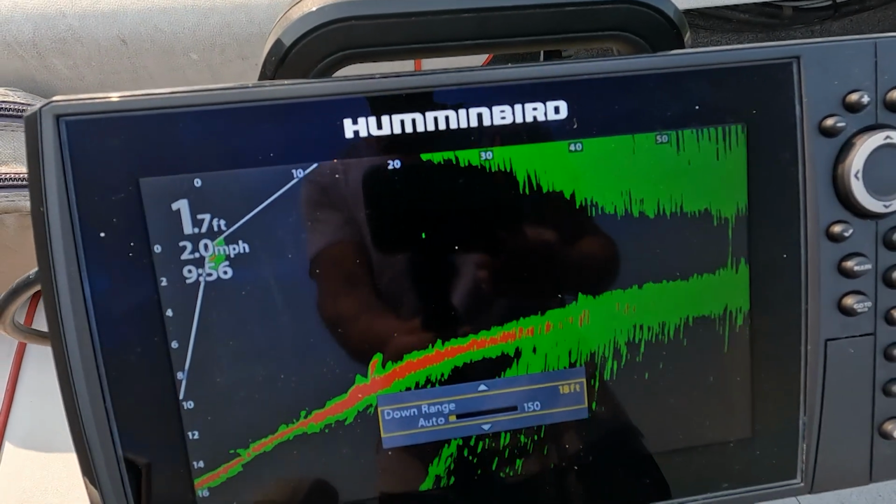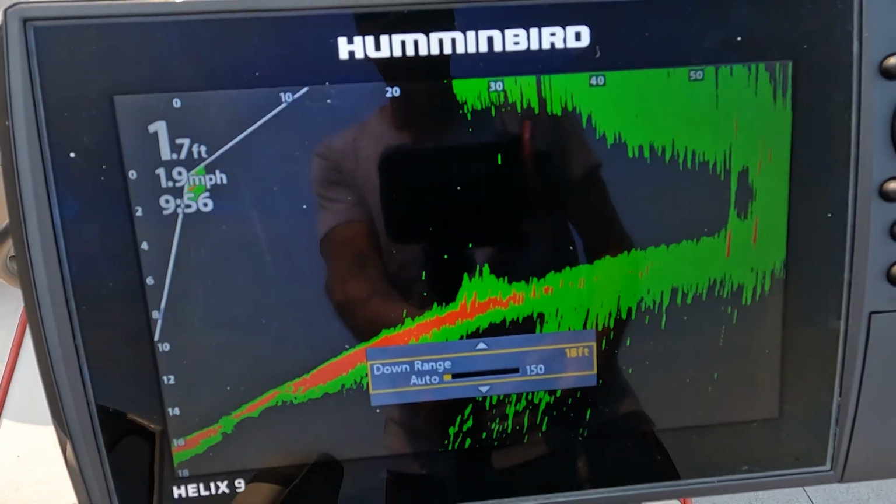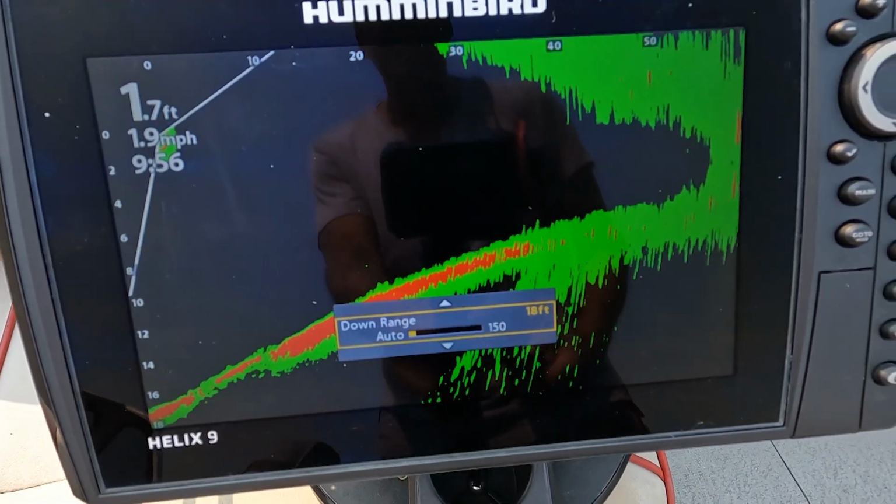Then I'll go into my settings, and if they are in shallow water, I'll tune it just to get the perfect picture so I can see them. It's such a great instrument. So those are my ideal setups for the Mega Live.